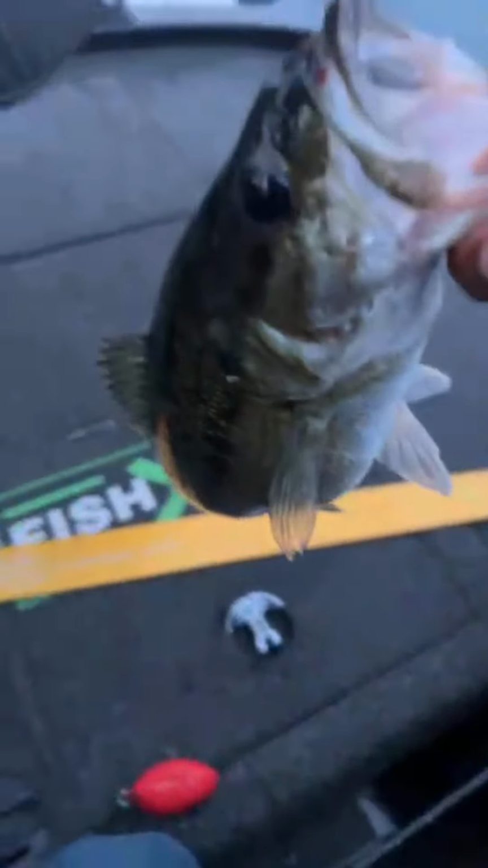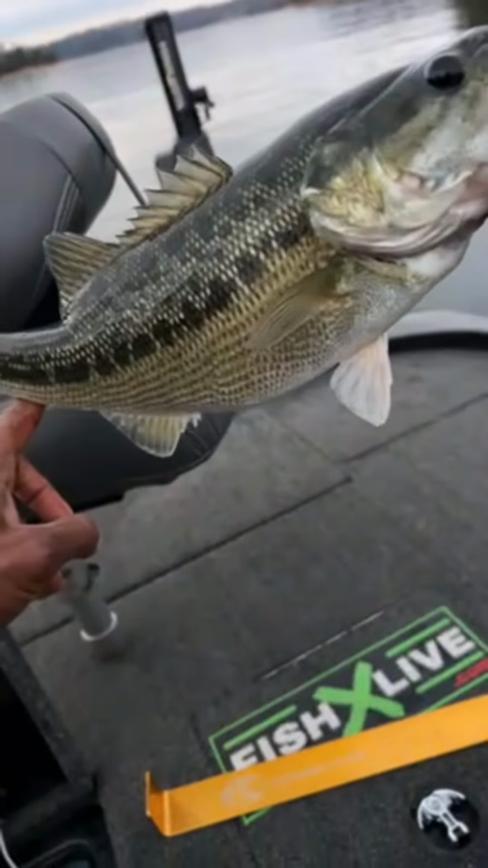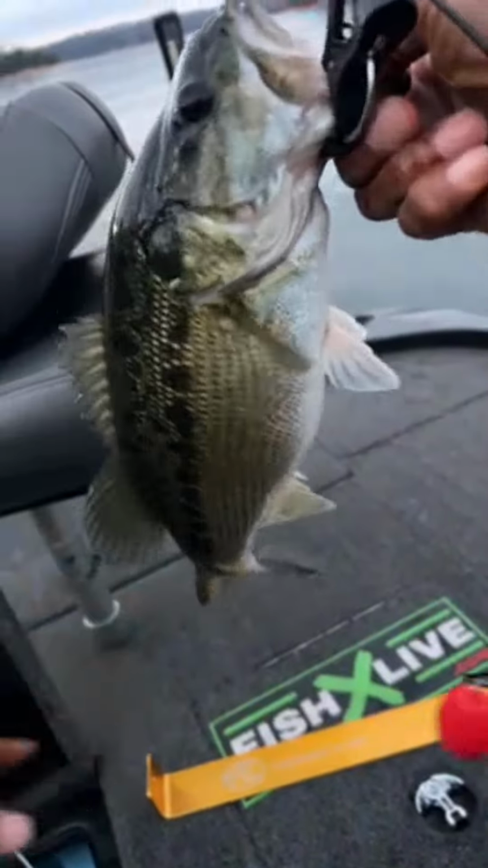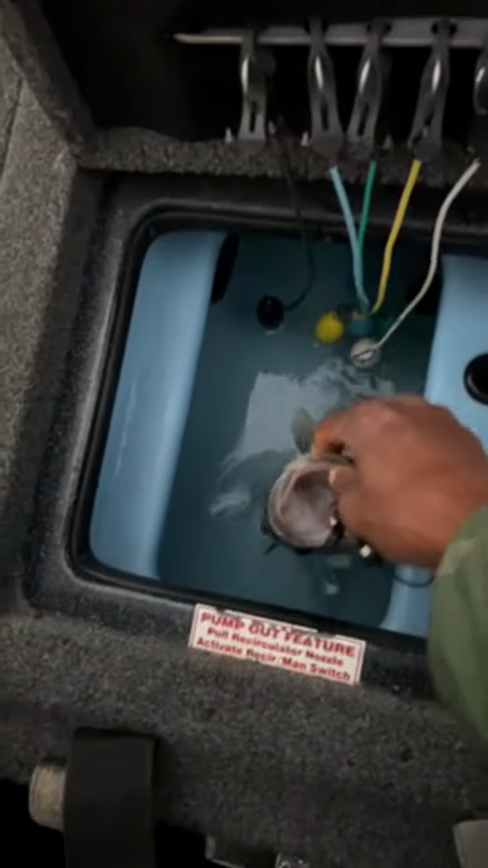Remember, 2 decimal places, guys. 1 guess. If you put more than 1 guess, you're done. It's a good one. All right, you guys have 2 minutes on that shot clock. 16.5 inches.